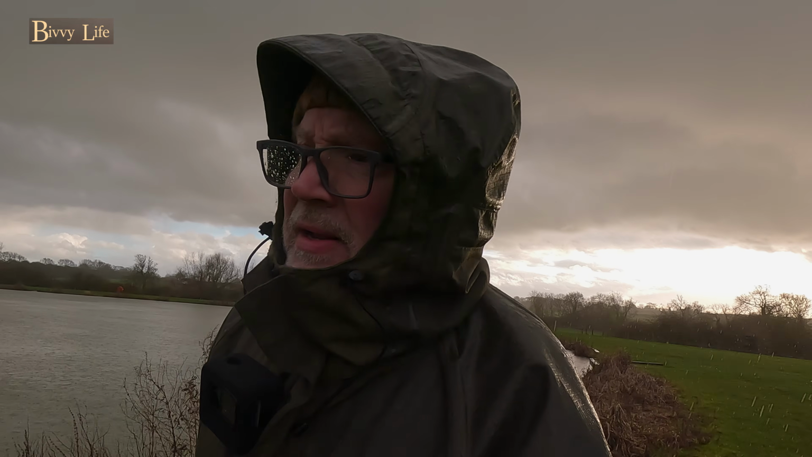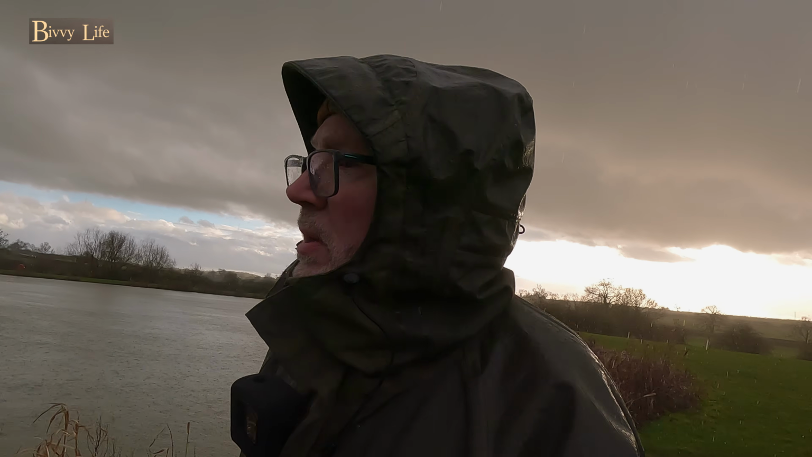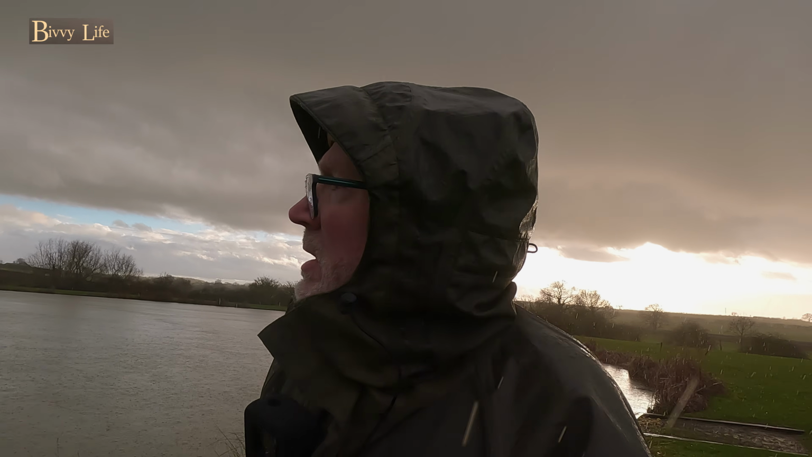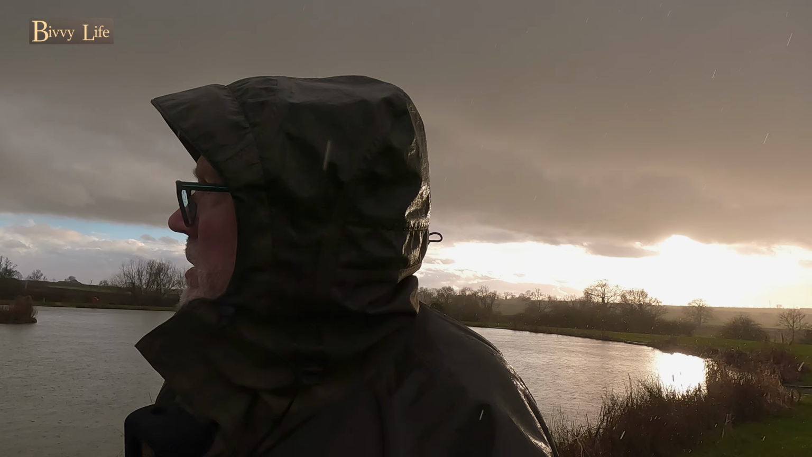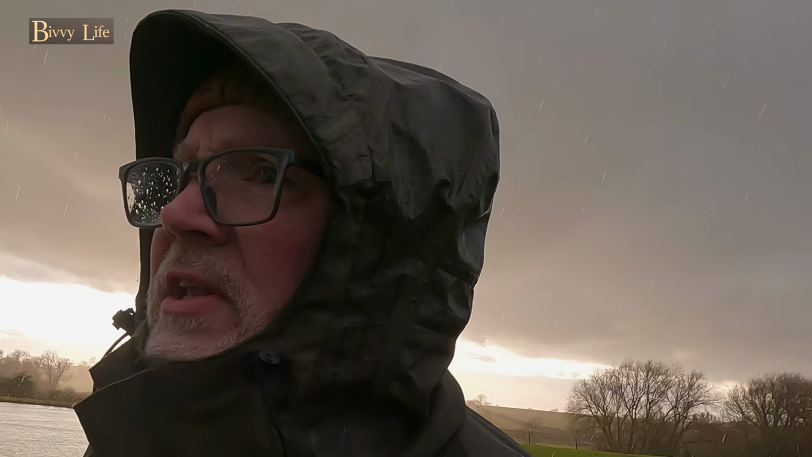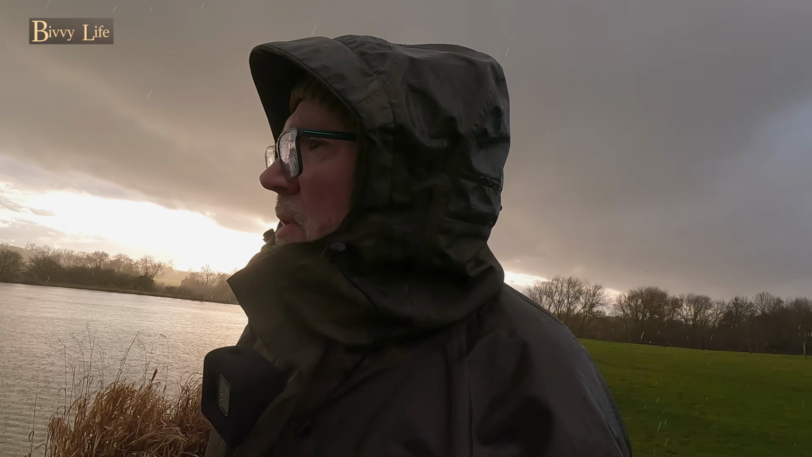It's 3 degrees today, by the way, but it feels a hell of a lot colder than that because of the wind chill. But at least I'm moving around anyway. That's helping me keep warm, apart from my hands. But yeah, I don't know whether it's worth sending the boat out this side just for 15 minutes or so. I think I might do that.